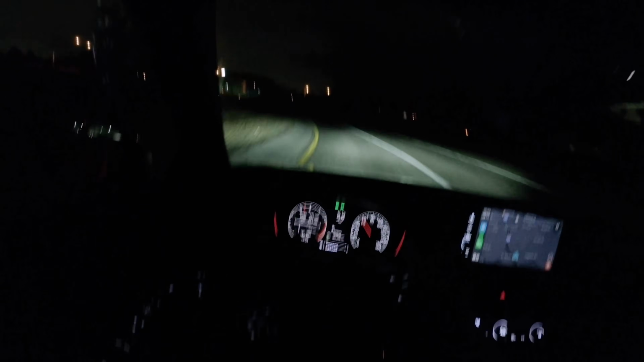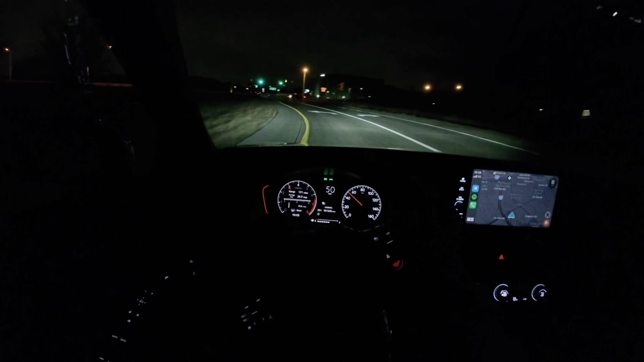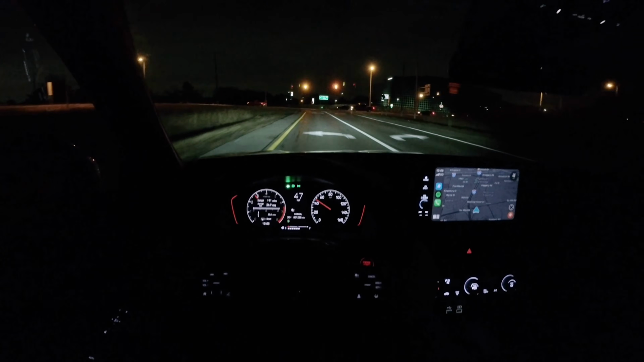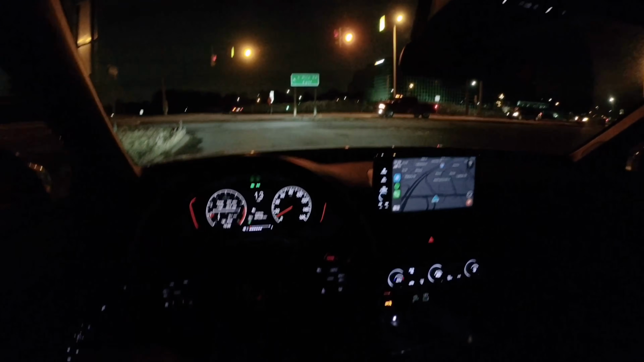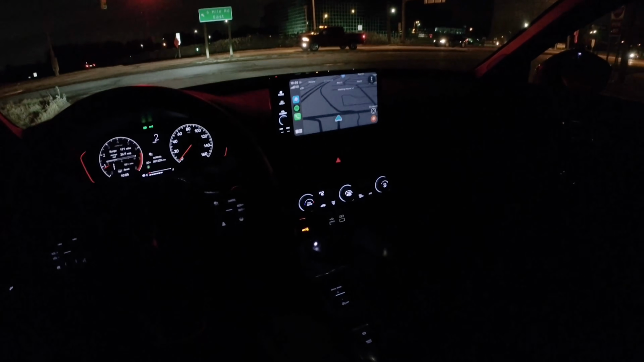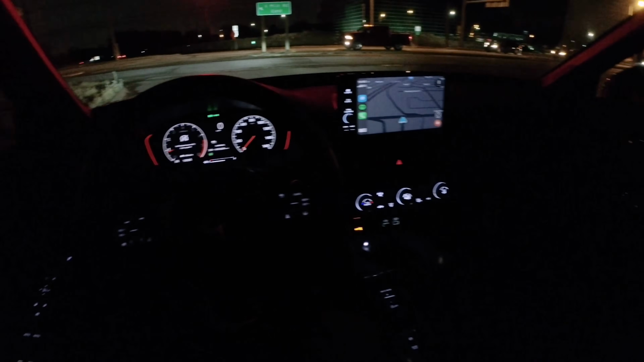And I guess some people might miss the adaptive suspension. Honestly, I think this suspension setup's a really nice blend between ride and handling. And if you wanted to change it up, I would just go for an aftermarket set of quality coilovers.